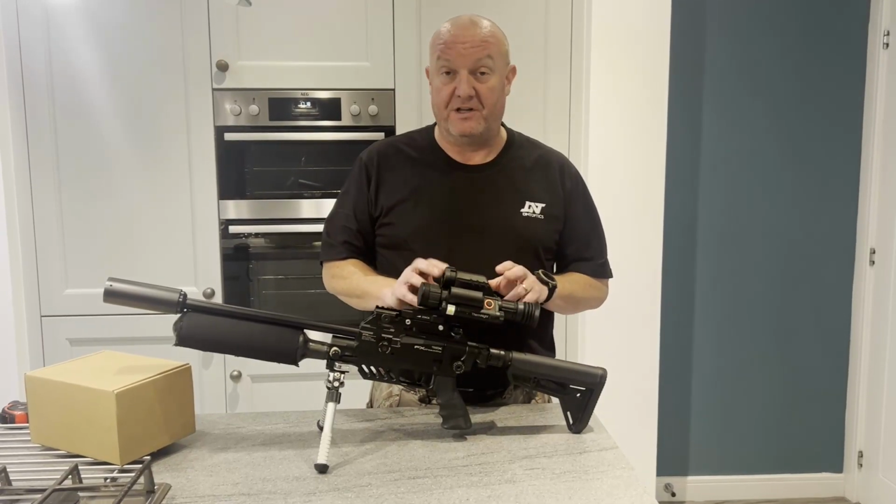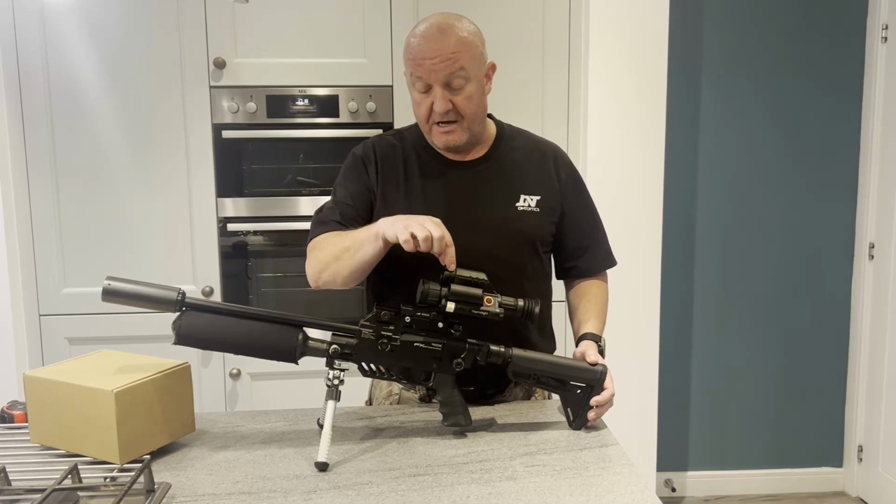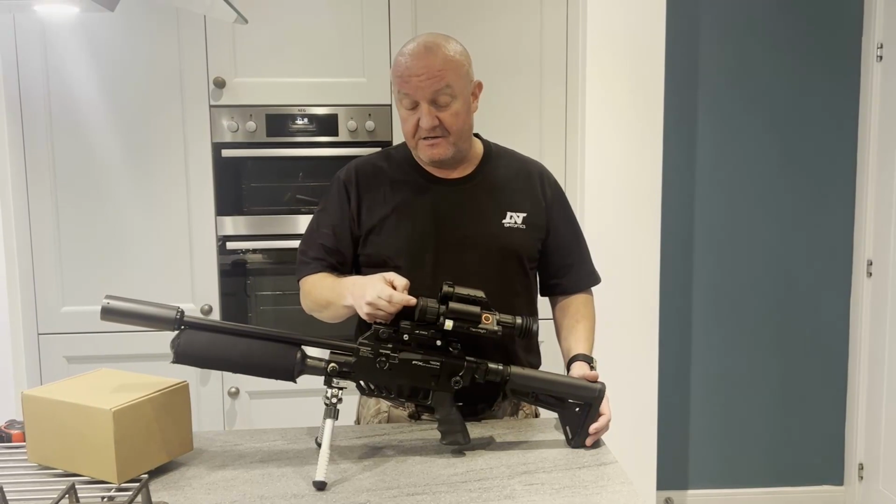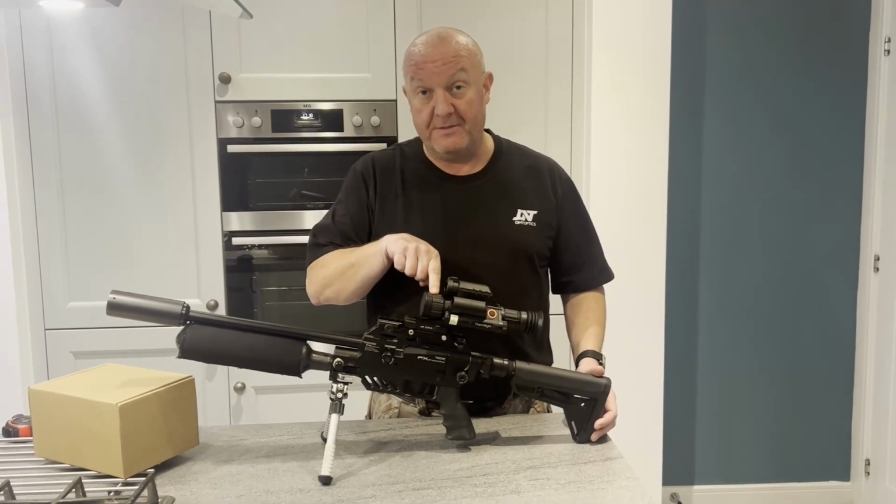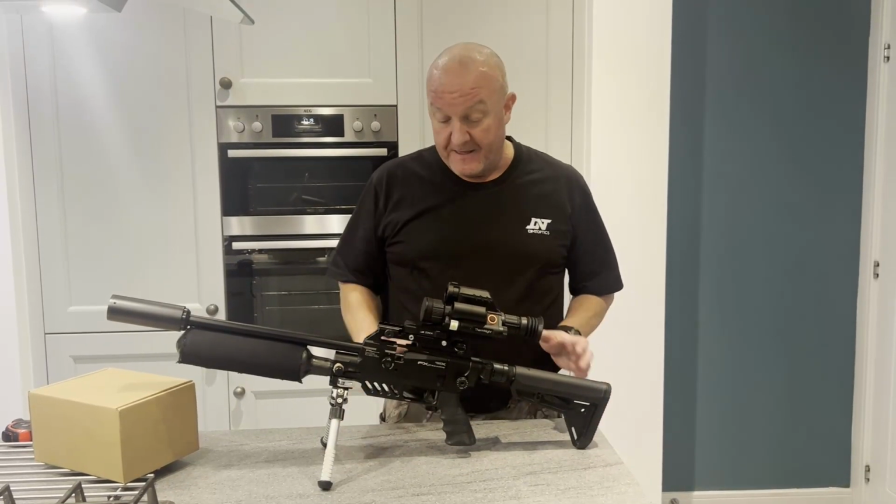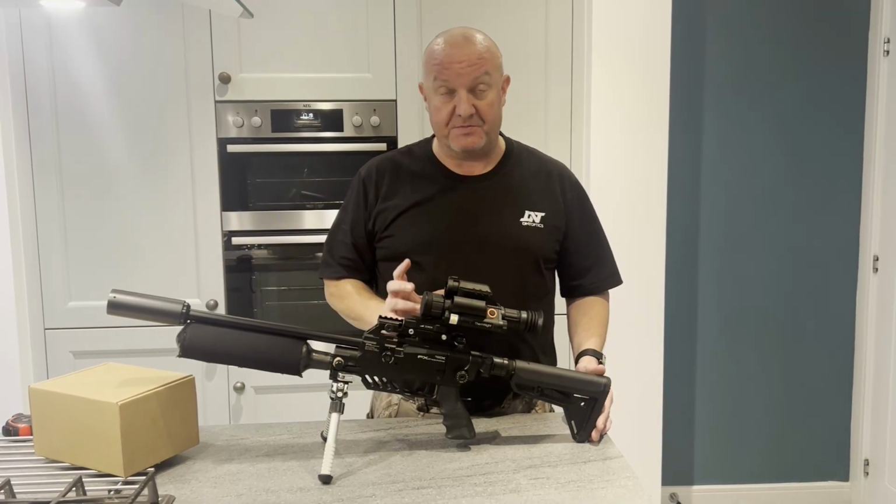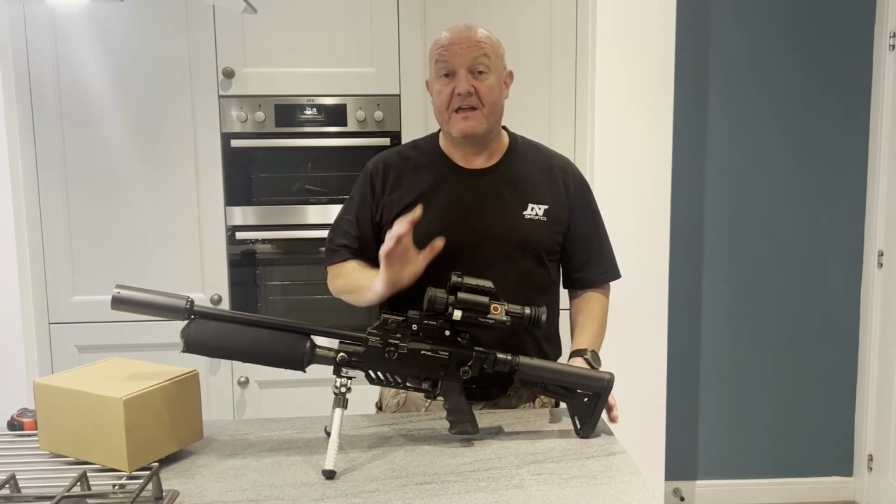It's absolutely brilliant for what I've been using it for. It's got the day and night vision, that's the 5x20 magnification, and at the front here, at the bottom, we've got the thermal imaging camera, which is 3x12 magnification. I've put a dozen videos on using this and I absolutely love it, but I've been extremely lucky and I've